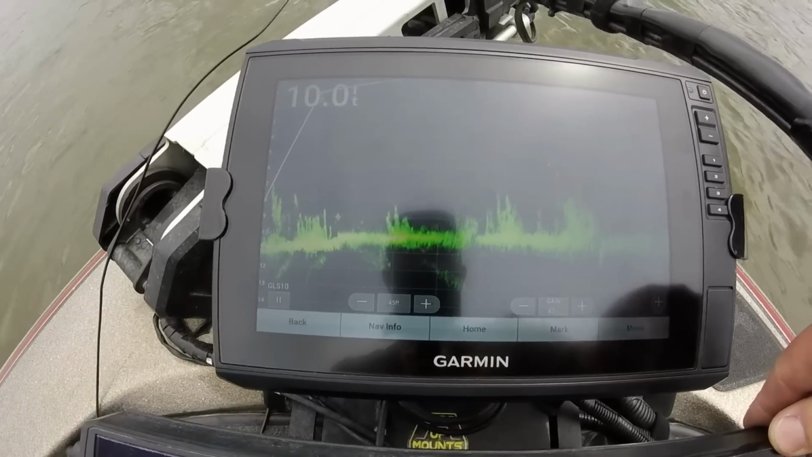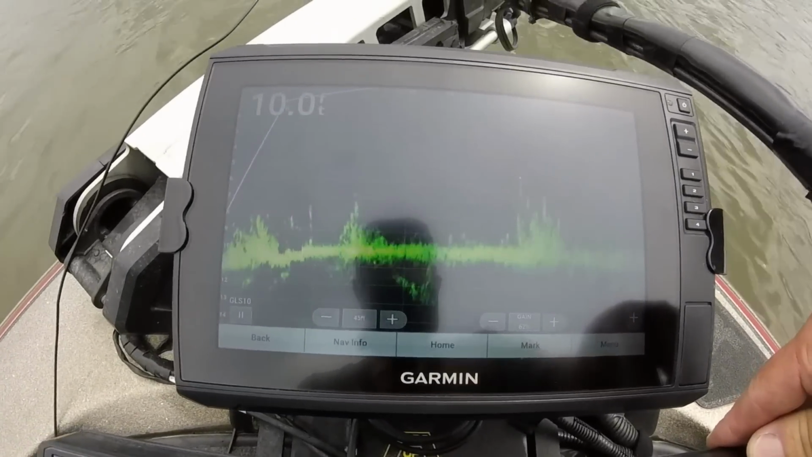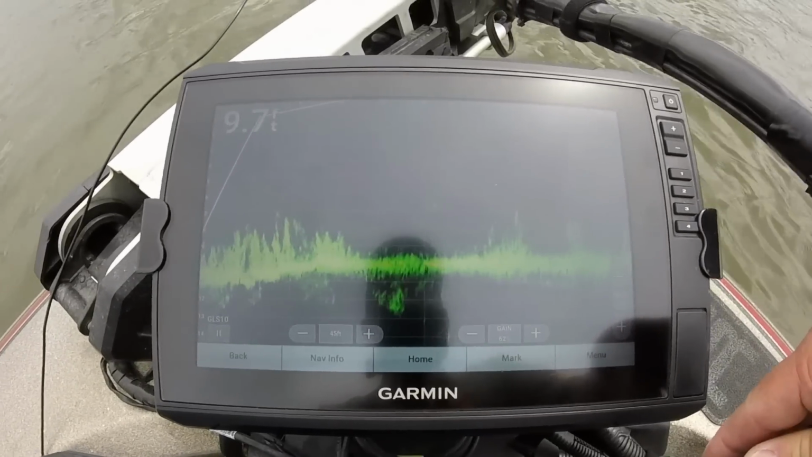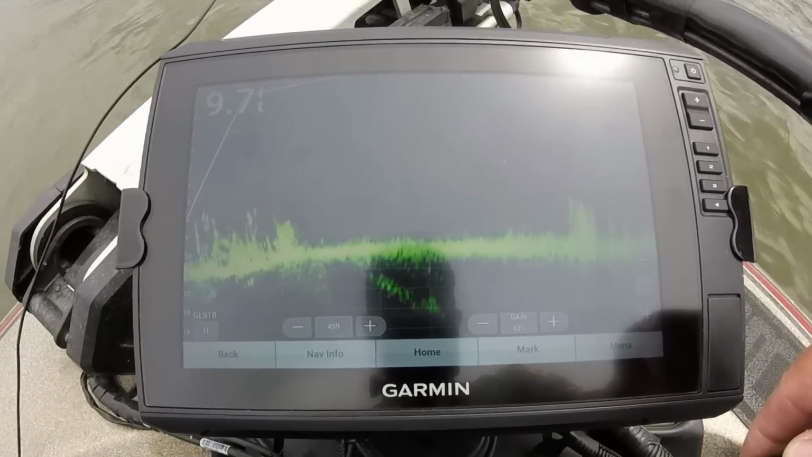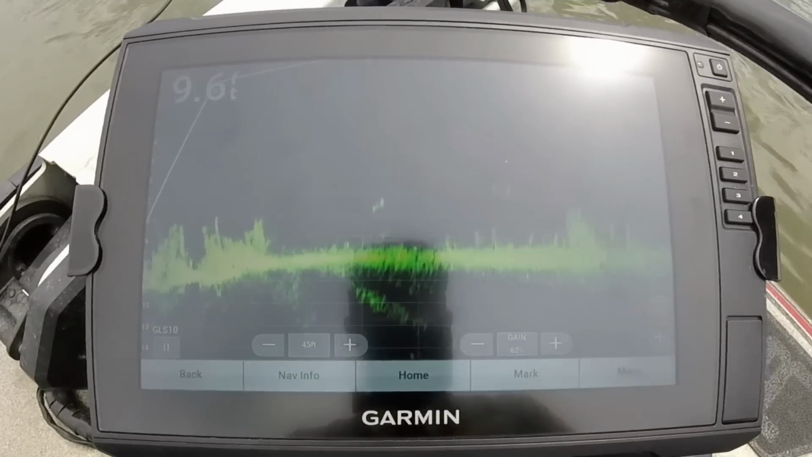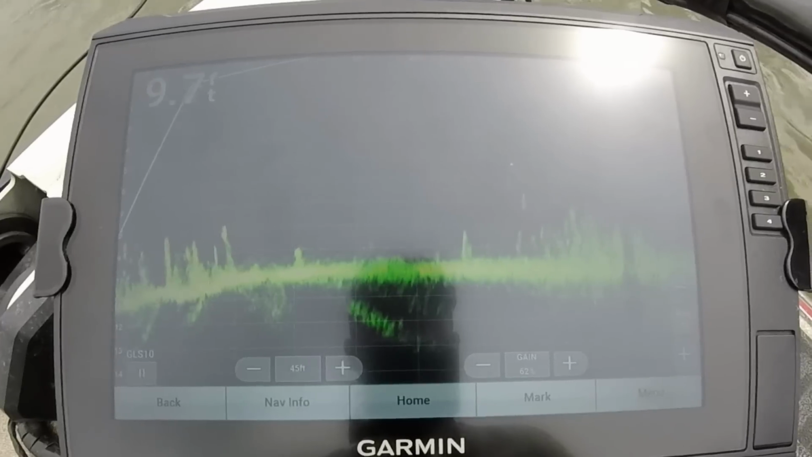But guys, so far I am really liking the 20.0, and I've not really messed with it that much. That's how quick you can set these things up. Different conditions, different days, sunlight penetration, muddy water, stained water, clear water will make a difference.